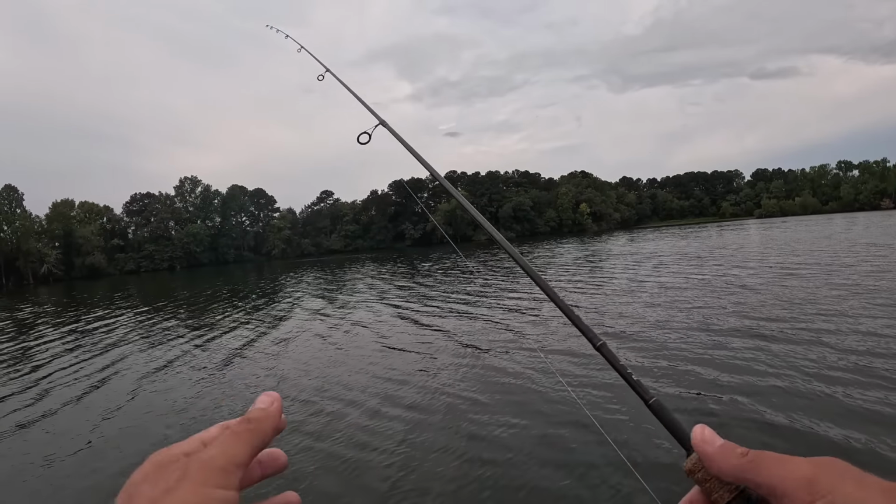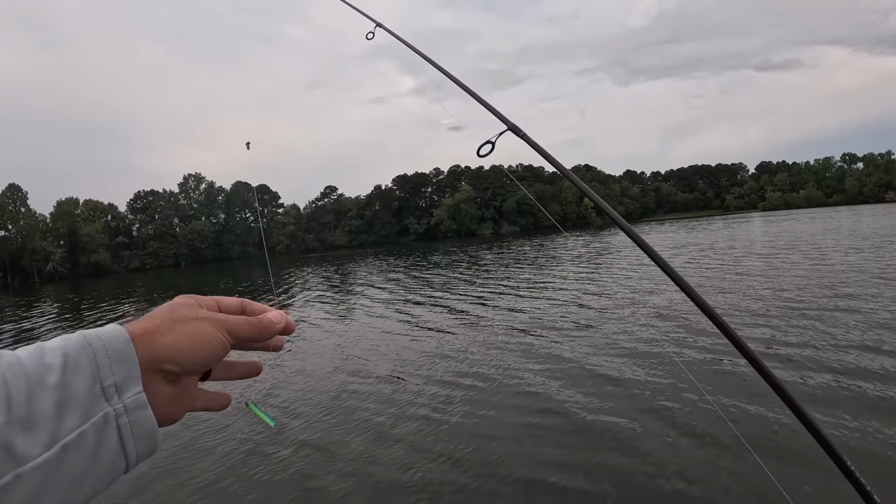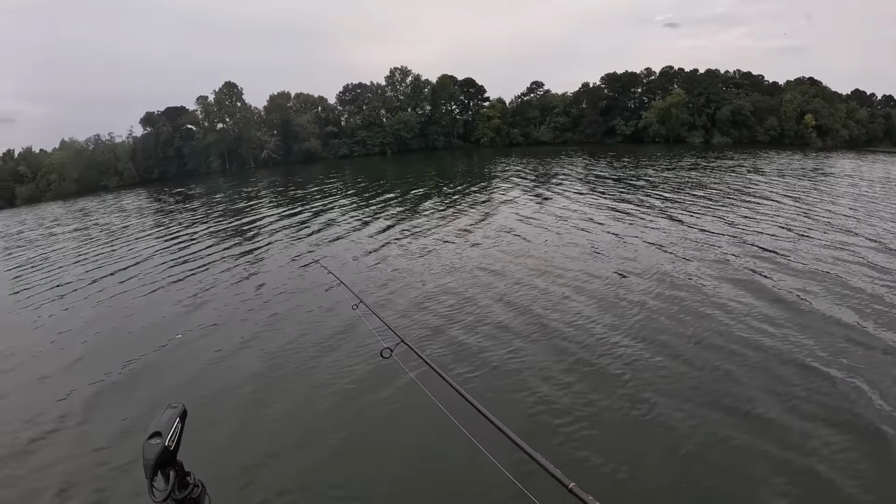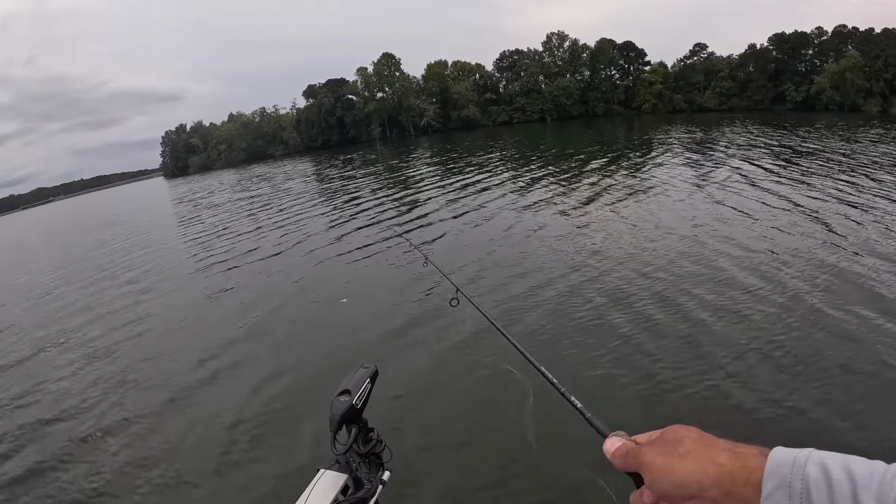7-pound Vicious panfish braid, and I've got about a 6-foot leader, 4-pound 100% fluorocarbon leader, and it's just tied with a double uni knot. Real simple.